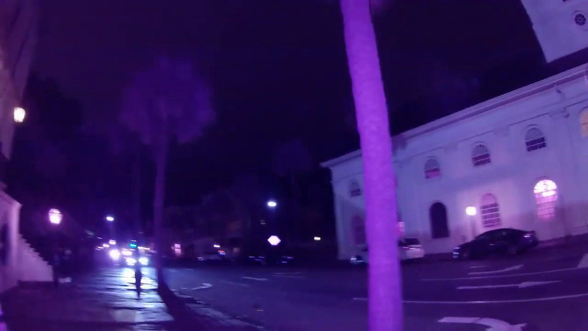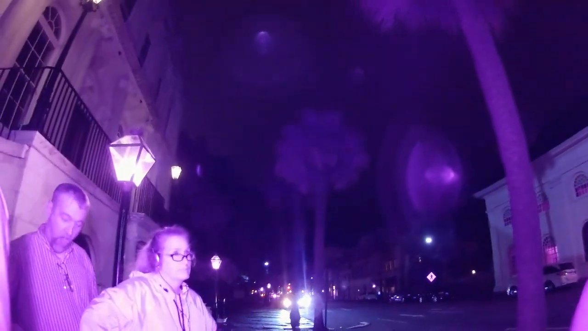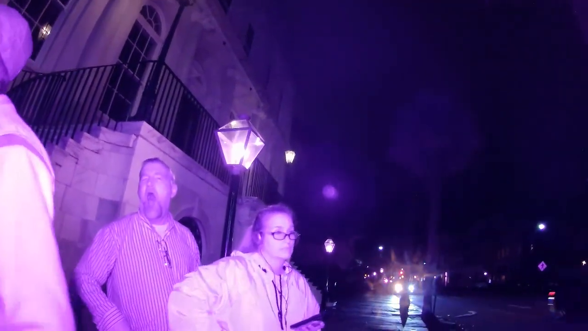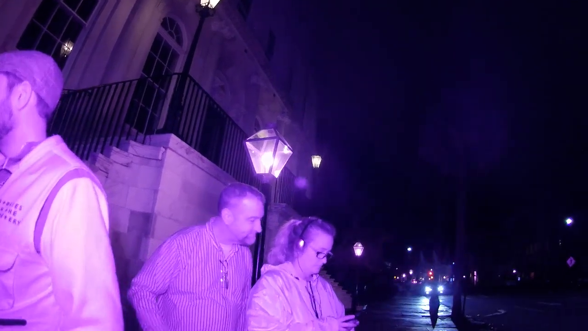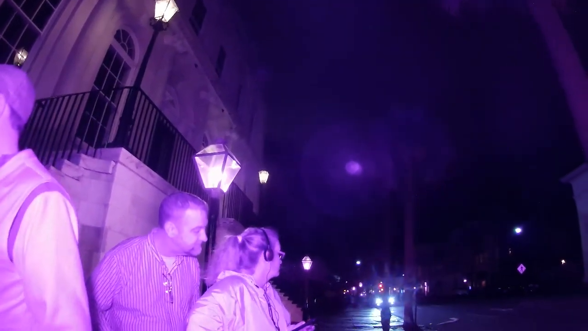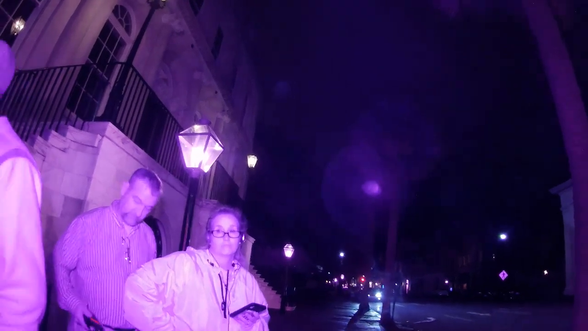Getting any vibes on anything? Yeah, if you do the horse and buggy ride, they go over this intersection. I'm almost kind of confused and slightly nauseous. Confused, which way? Like, disoriented, like in a fog. I'm spatially aware, I know where I am. It's kind of like jail, as in bail. This is municipal law or whatever.